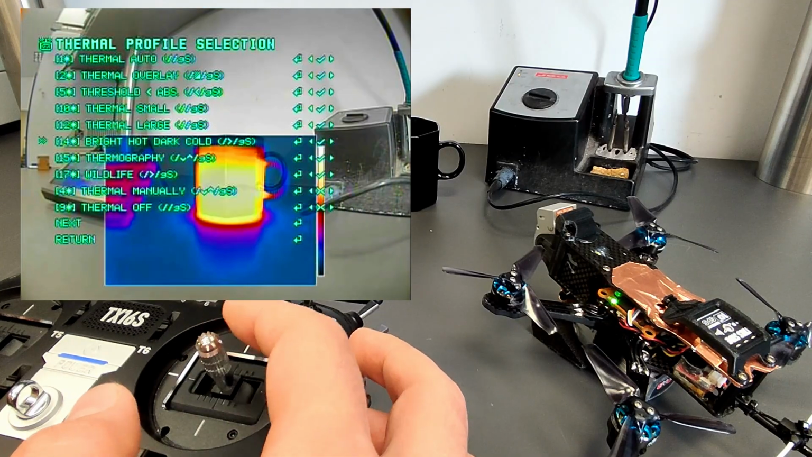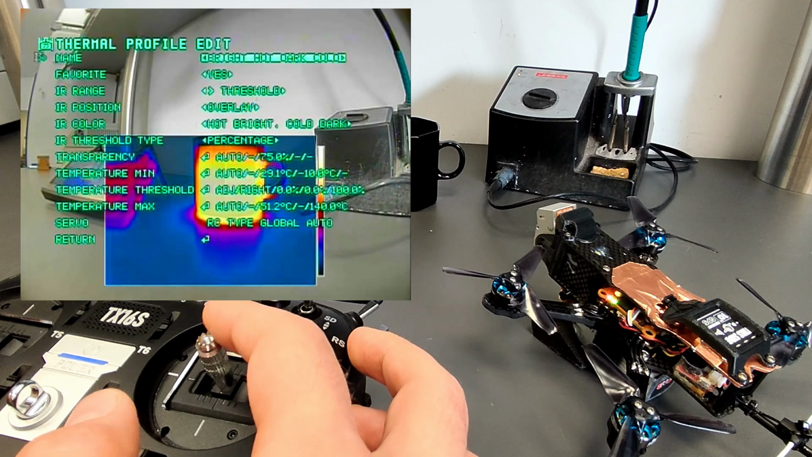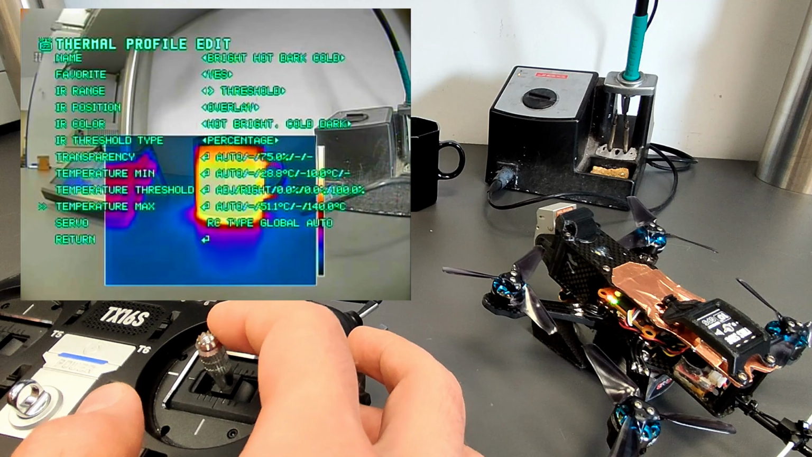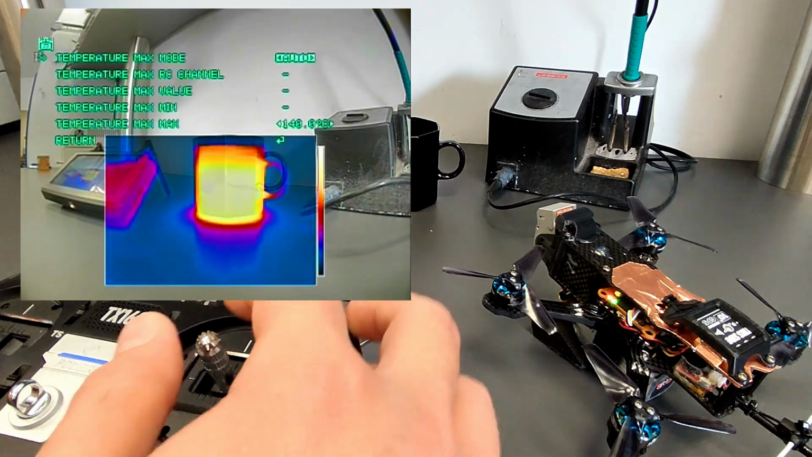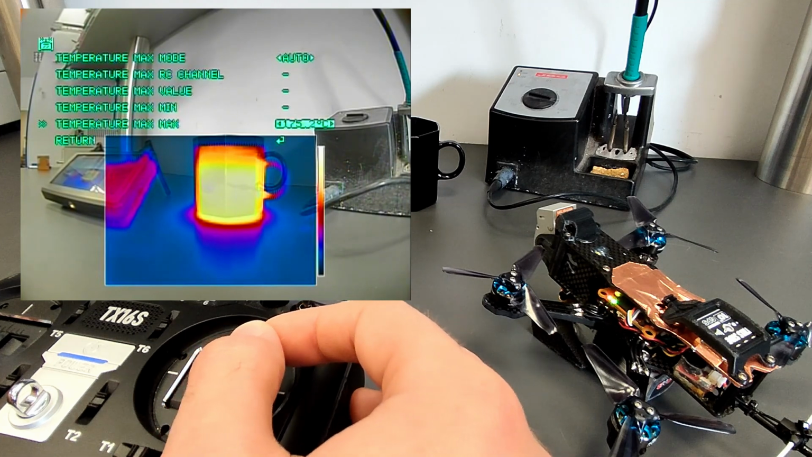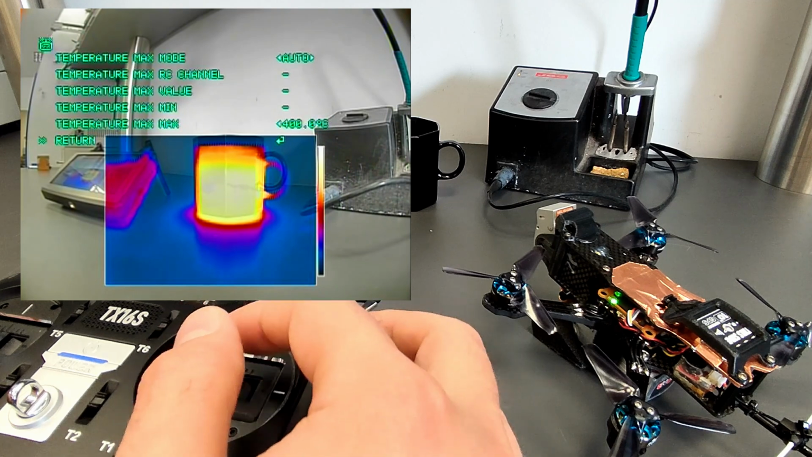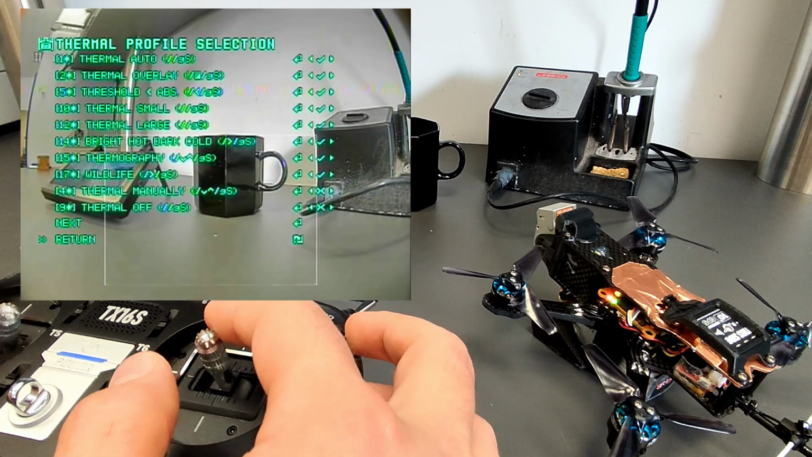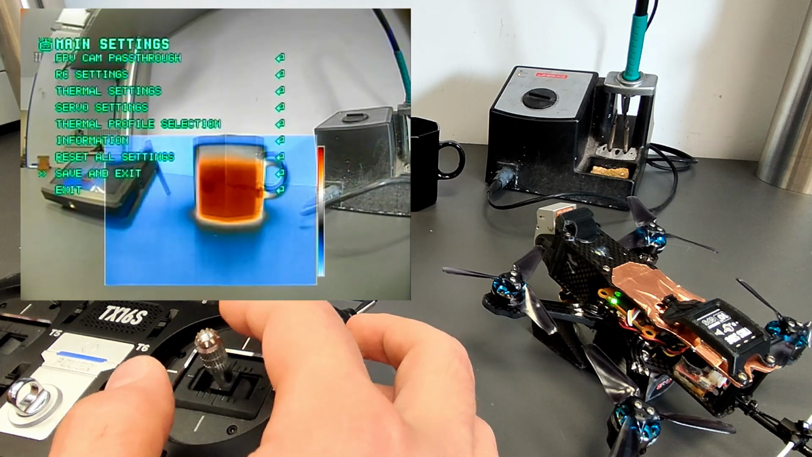A shutter process is automatically triggered with each change. In order to benefit from the extended temperature range, the limits in the thermal profiles must be selected accordingly. Finally, do not forget to save.